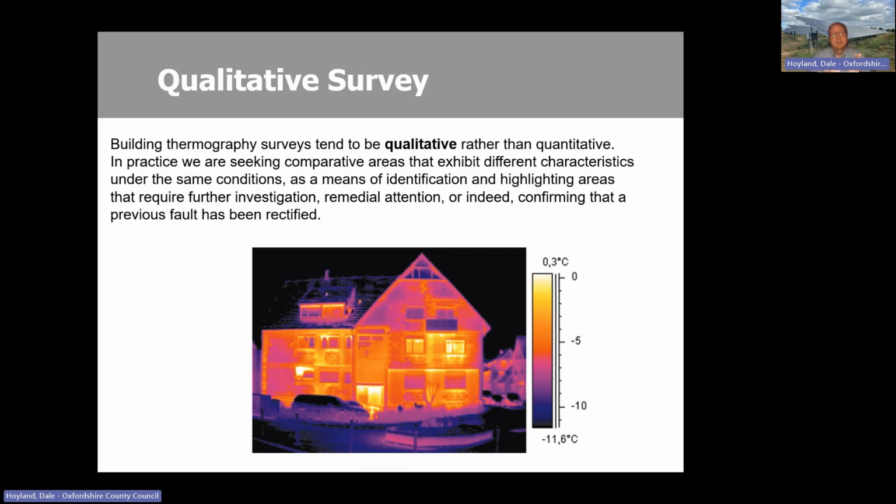And I should say that what we're aiming to do here is very much qualitative, not quantitative. So we're not so much interested in actually how much heat is being lost by that particular area of wall over any other area. It's more that it is losing more heat or not.